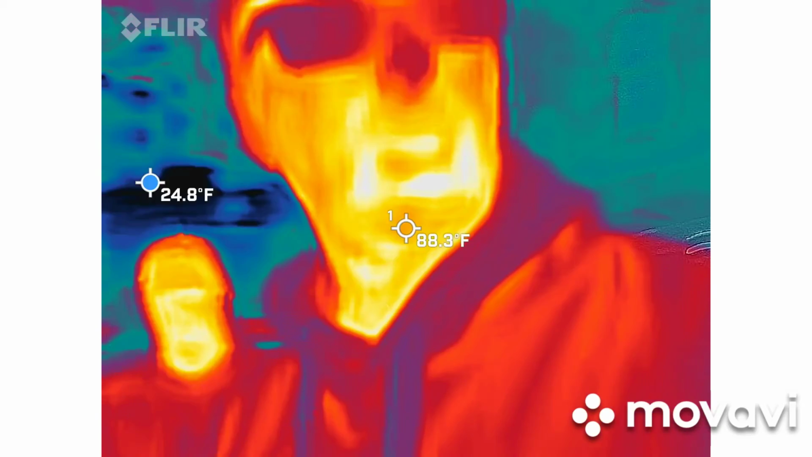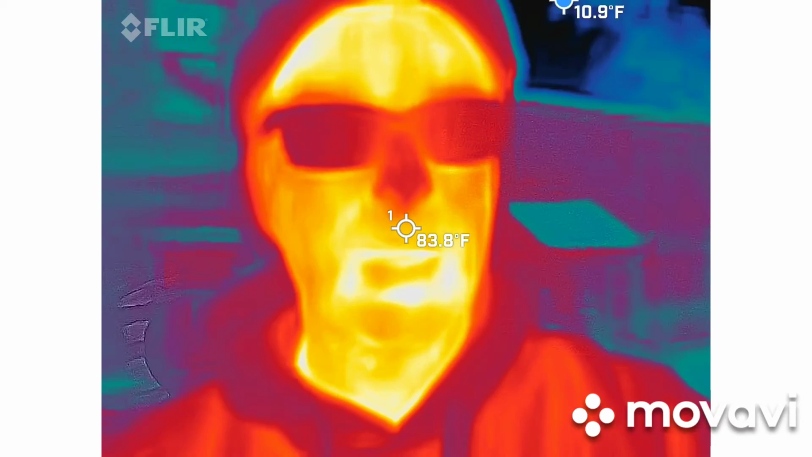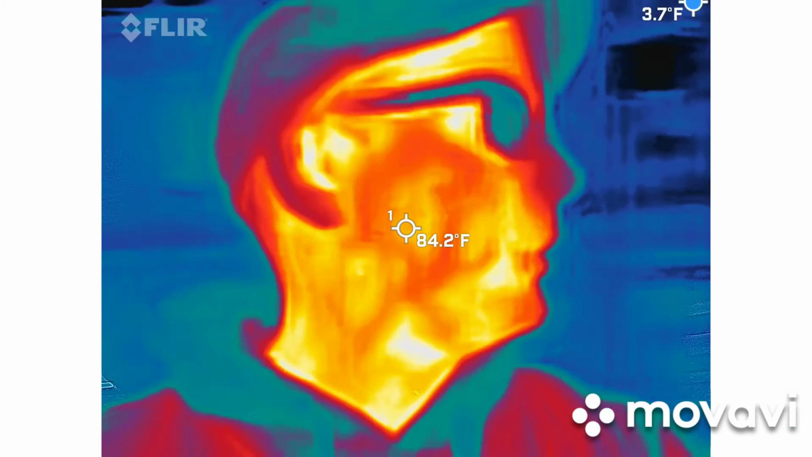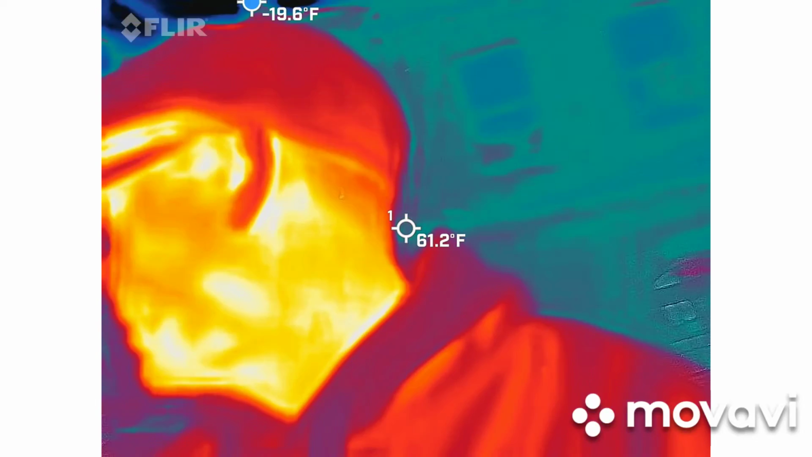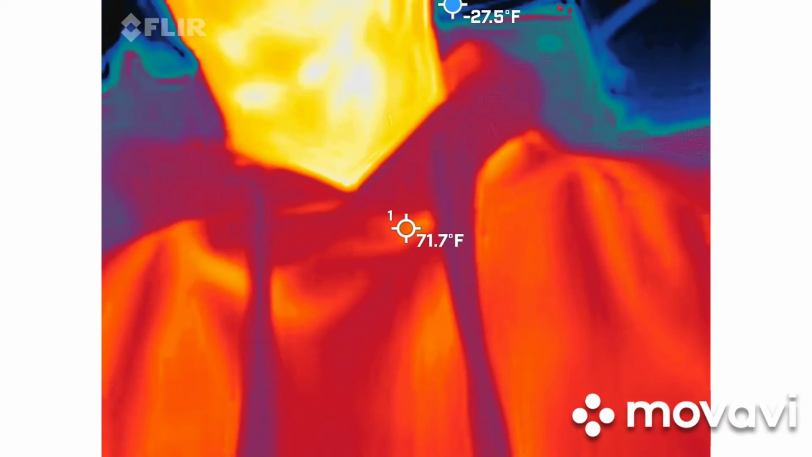I'm going to go all the way down. You guys should be able to see me in there. I'm the orange, red, and yellow guy. That means I'm the warmest or the hottest thing inside the picture, depending on who you are. So bridal parties love that joke, by the way. The wife hates it. But really what we're looking for, literally, are cold spots within this camera.